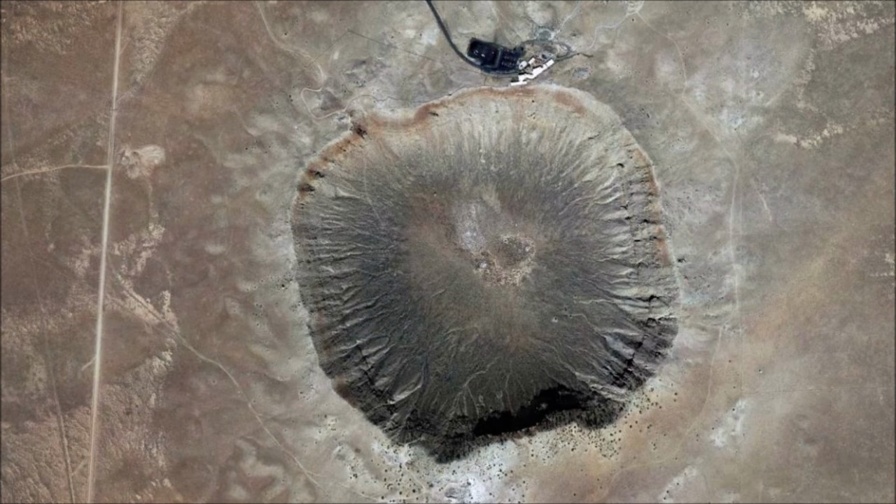Meteor crater, also known as Barringer crater, is a meteorite impact crater located about 60 kilometers or 37 miles east of Flagstaff, Arizona. It has a diameter of about 1.2 kilometers and a depth of 180 meters. The crater was created about 50,000 years ago during the Pleistocene epoch.